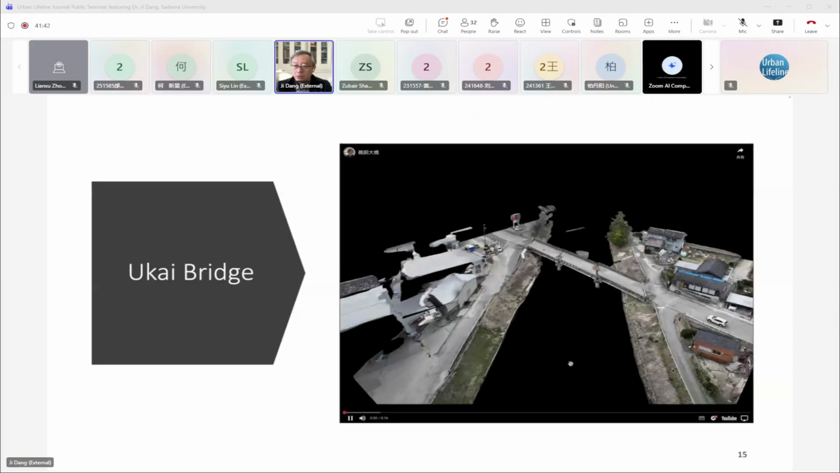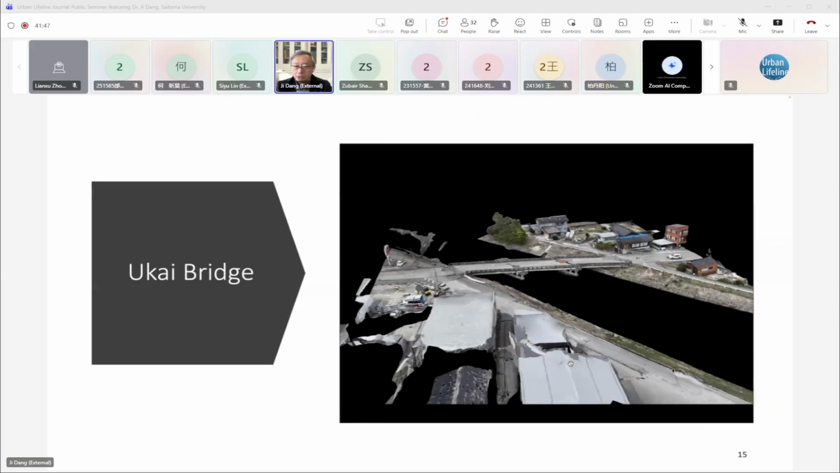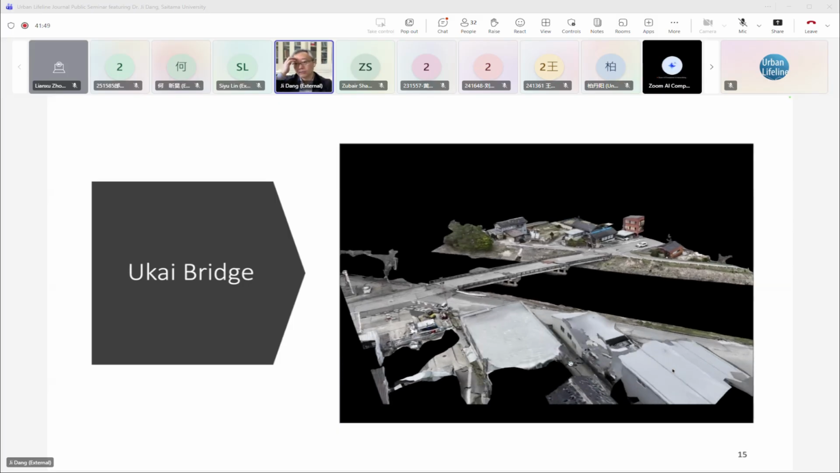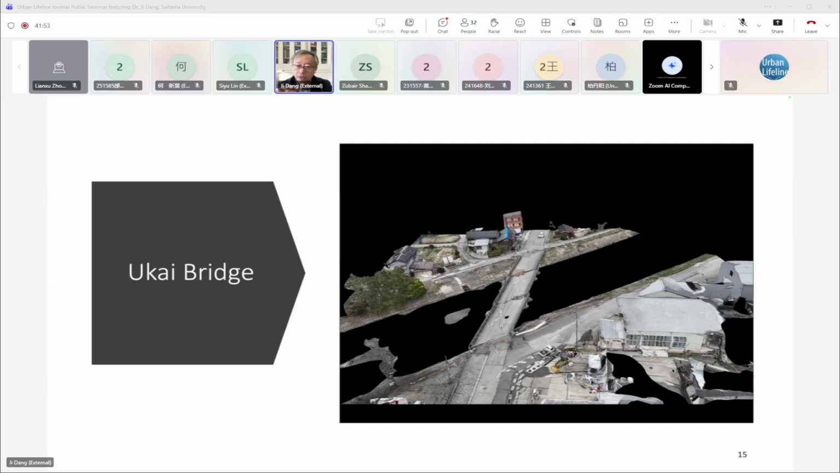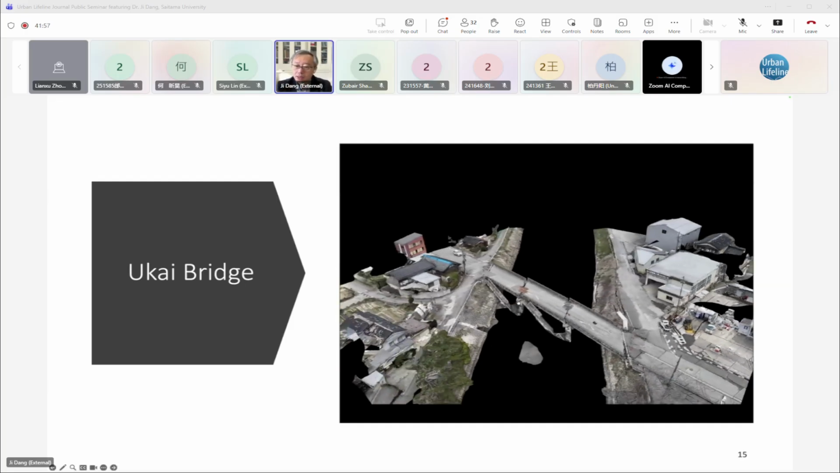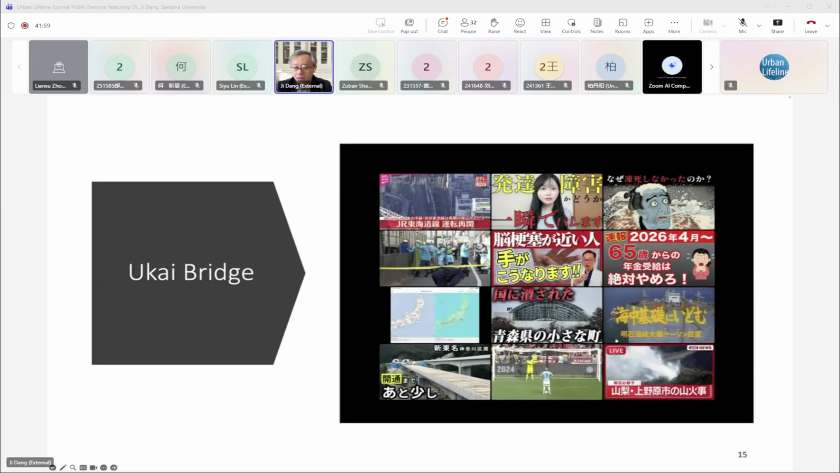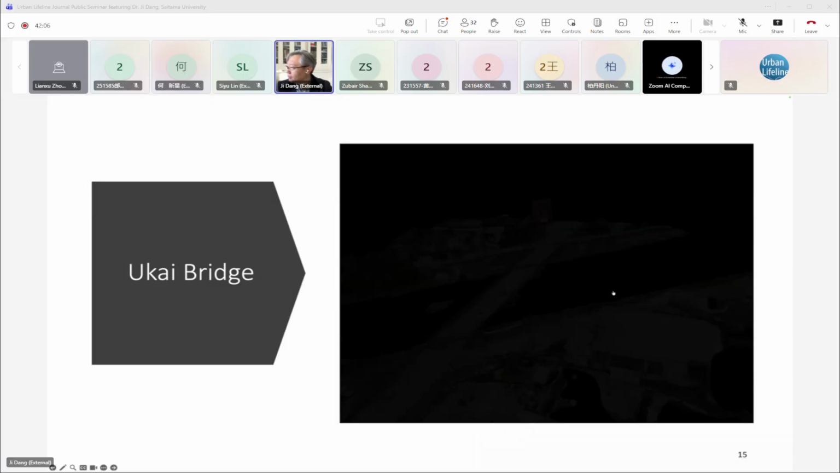And in this town, one of the bridges, named Okai Bridge, was also severely damaged, and after the overall flight, we also flew the UAV for this bridge. You can see the sidewalk bridge was totally collapsed, and the overall bridge didn't collapse but was also severely damaged.